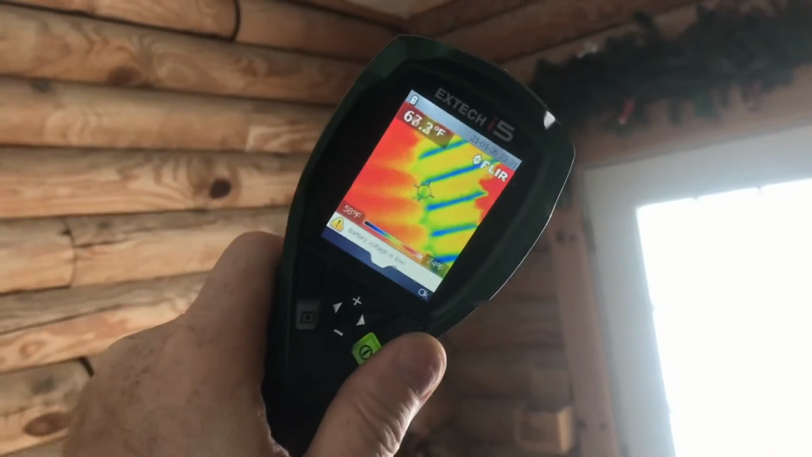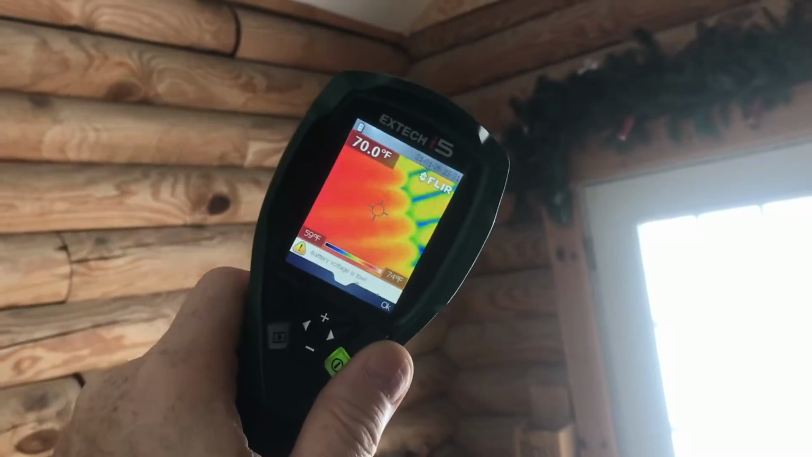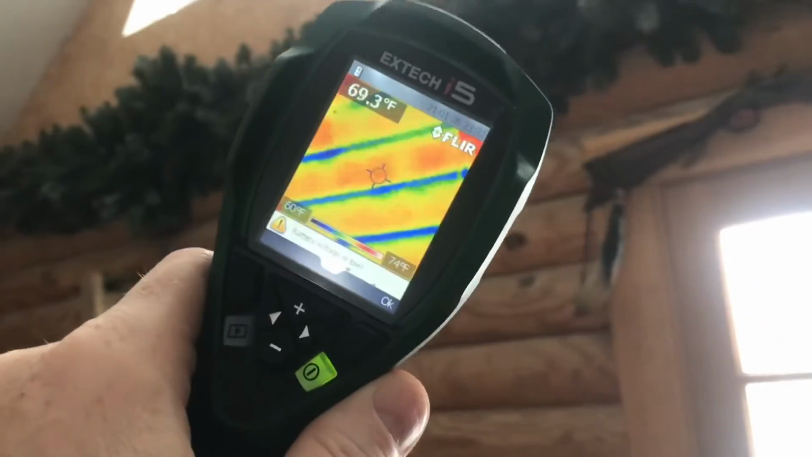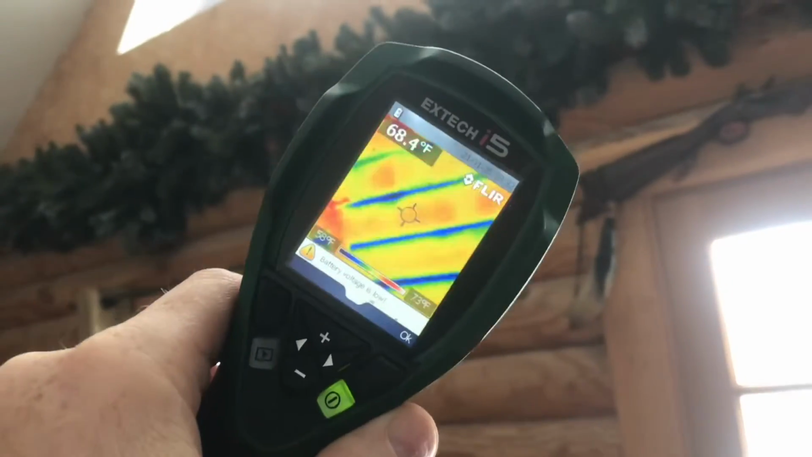So does that mean that a log wall is better than a drywall? I would say it's about a wash or about the same. Some might say that the log, because it holds all that heat, it would be more even.